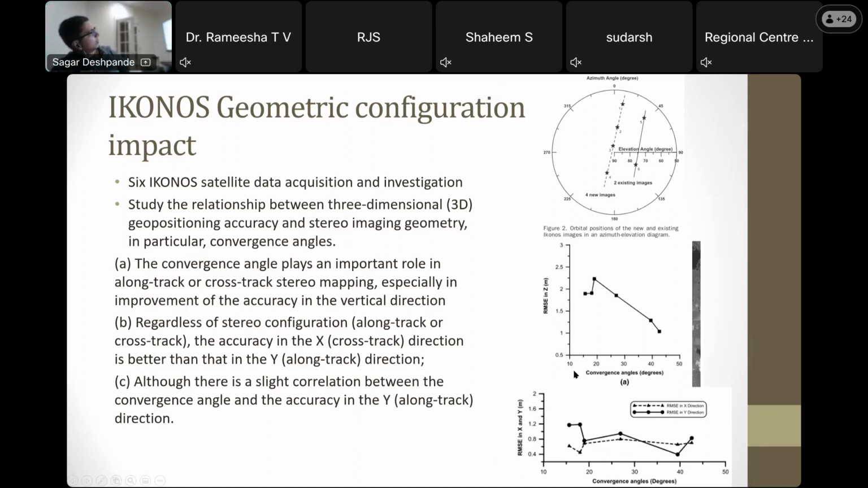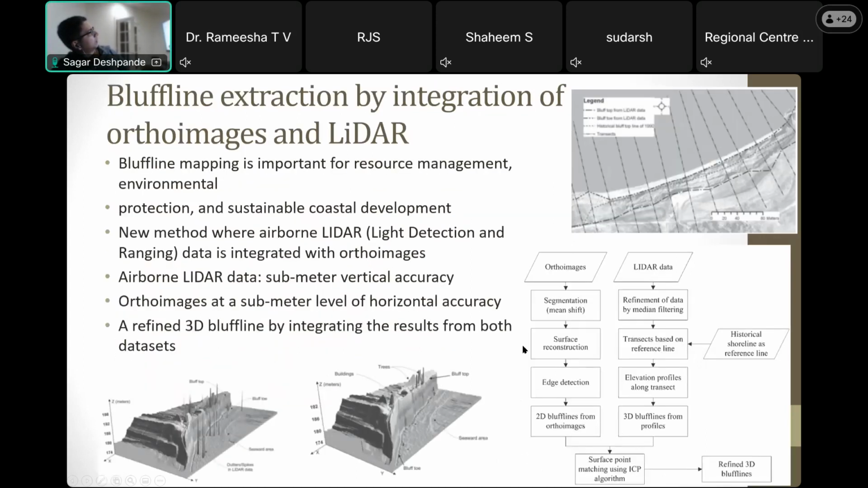The other work that I did was bluff line extraction. Bluffs are basically vertical features, and over in Ohio there was a lot of erosion. So the project was basically extracting these bluffs accurately and semi-automatically.